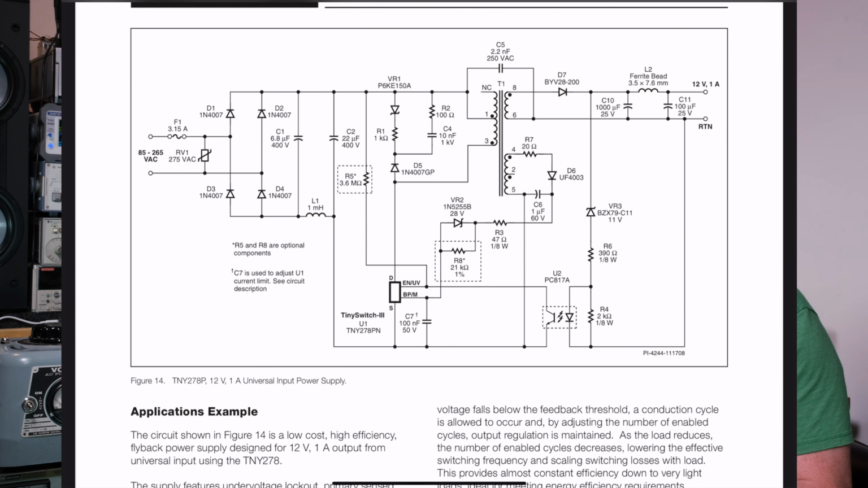Now, another thing about that is the physics: you want galvanic isolation from primary to secondary, so you want to use a white capacitor up there, a safety capacitor like you did in your EMI filter. And it's also usually physically placed by the transformer or by the optocoupler, somewhere around there. The capacitor, the transformer, and the optocoupler are your galvanic isolation.